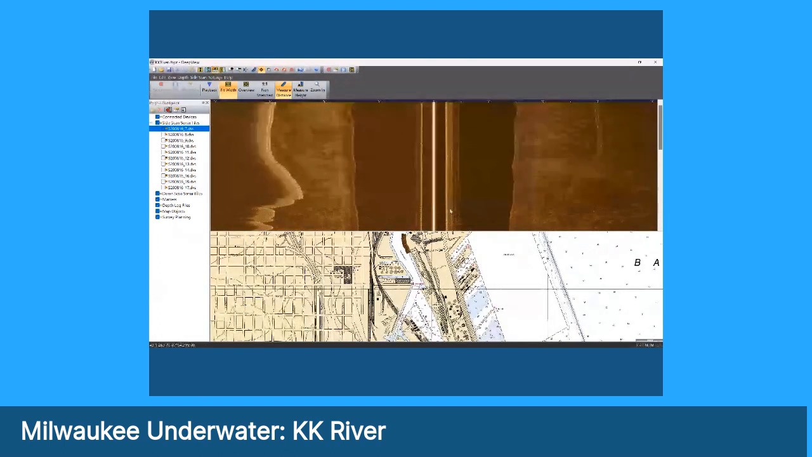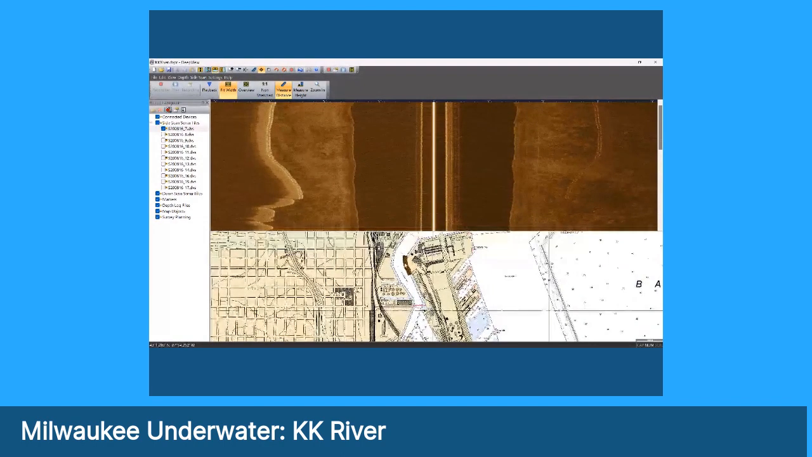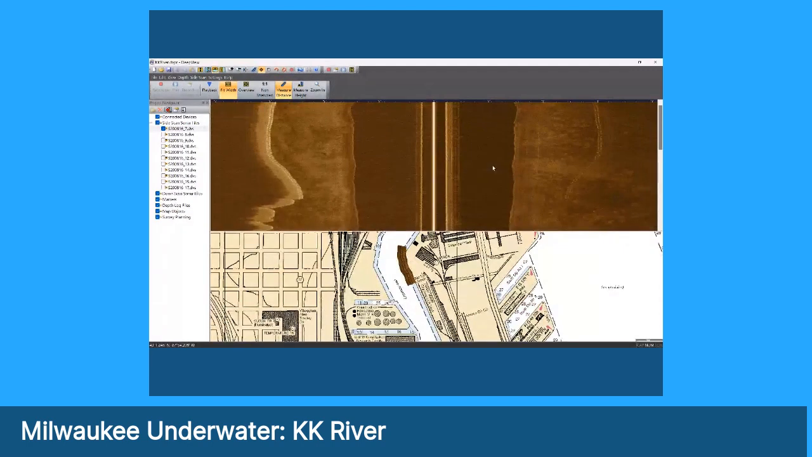Now on the bottom we're seeing the map with the overlay of where the scan track was, and in the top you're seeing the actual sonar data. So I'm going to first of all explain kind of what we were doing here, and then I'm going to talk about what we're looking at on the upper panel.